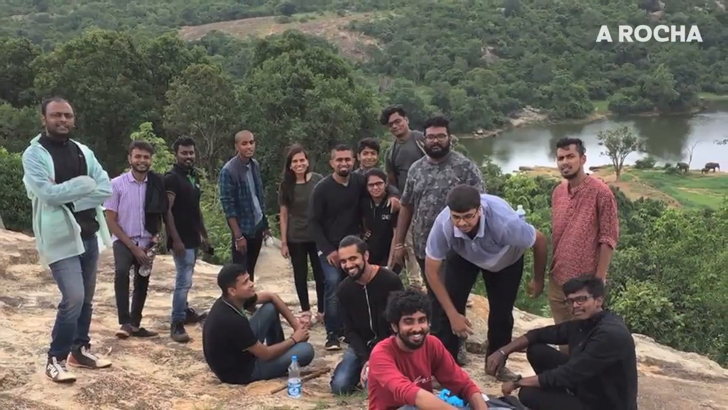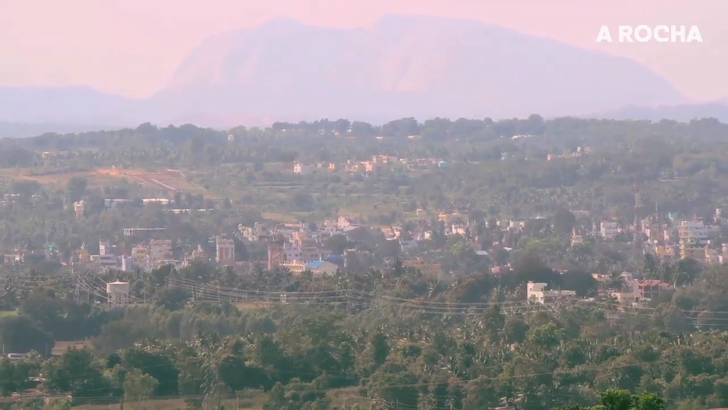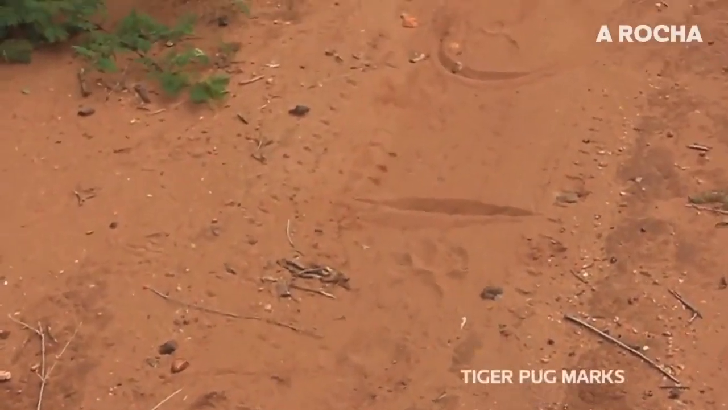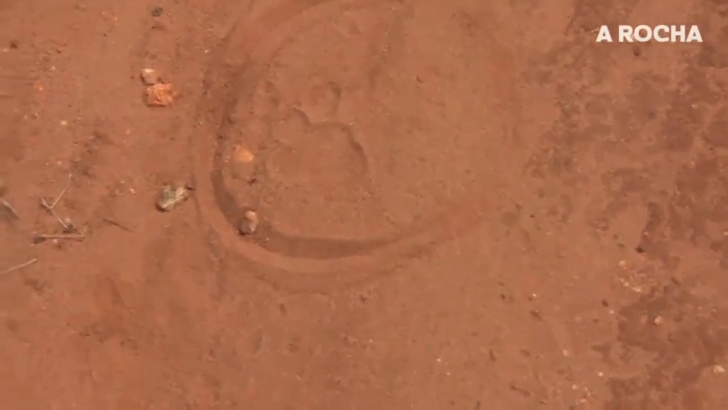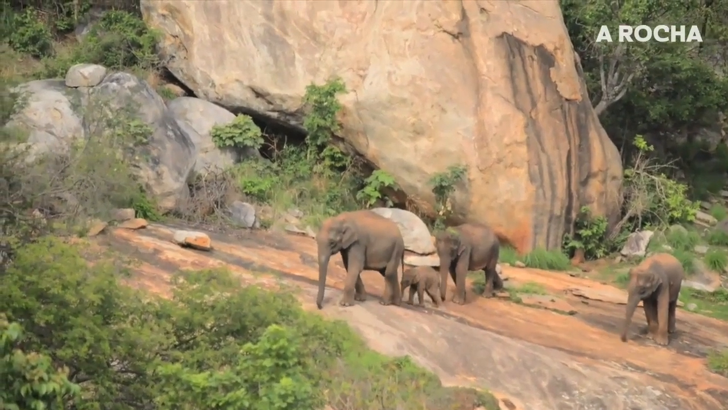Although Bannerghatta National Park is situated so close to a metropolitan city like Bangalore, which also happens to be the third most populous city in the country, there is a lack of awareness when it comes to knowing anything about this protected area, be it about its flora, its fauna, and also its conservation importance at national level.